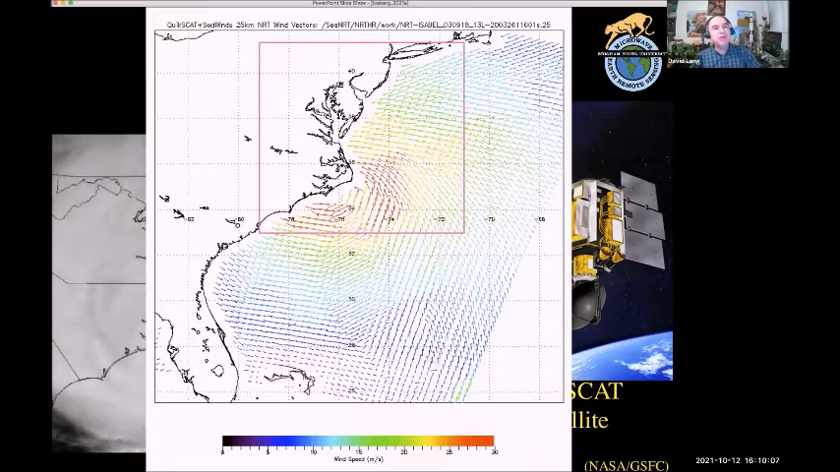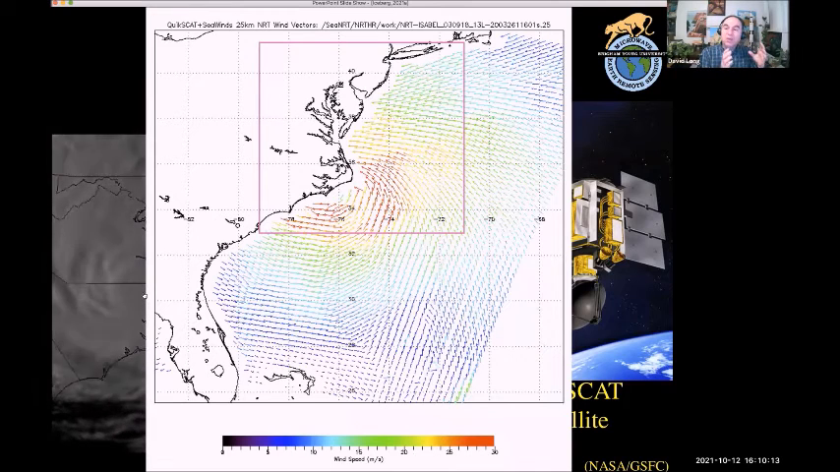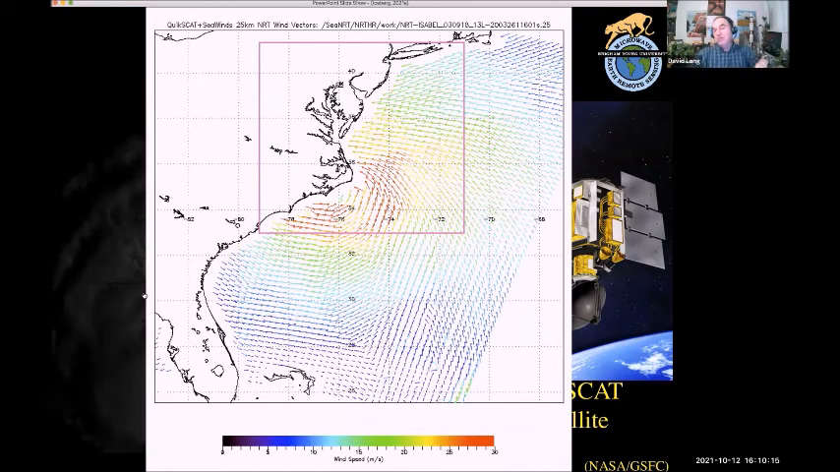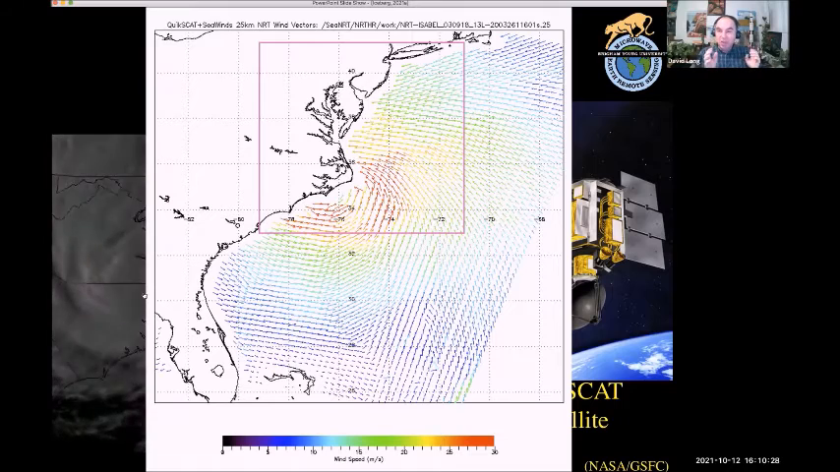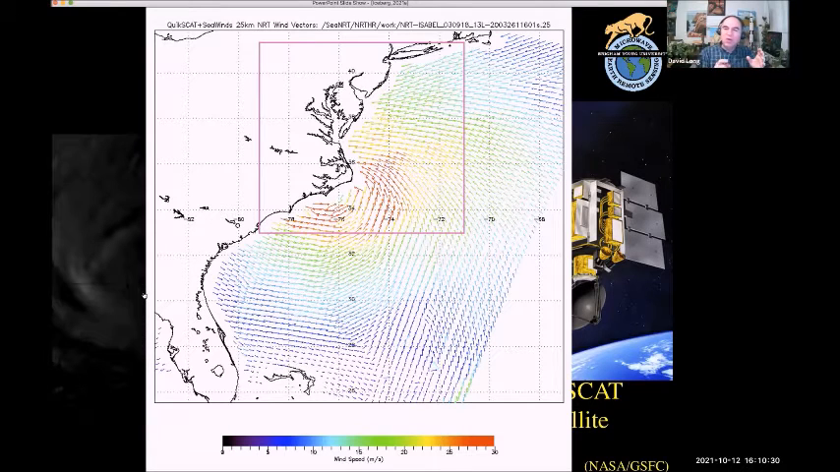So this is that same area up in here. And each one of these colored vectors represents one wind speed and wind direction measured by one pass of this radar instrument as it passed overhead. The color here shows the wind speed, and the arrows then show the direction. This was really amazing to weather forecasters because we were able to provide them with a wind measurement over the ocean about every 25 kilometers over this grid. They almost didn't know what to do with it.